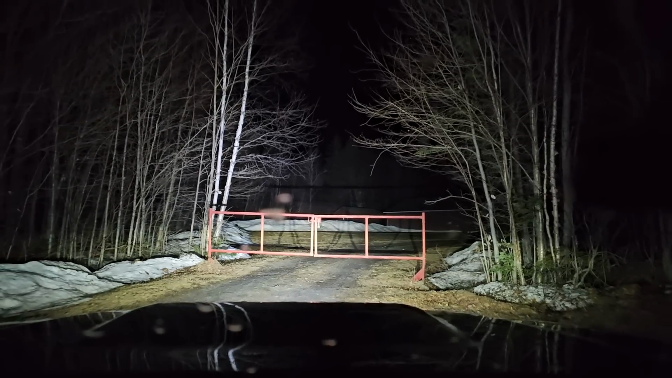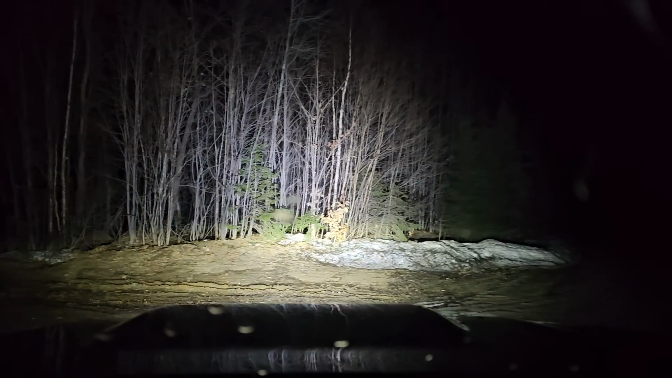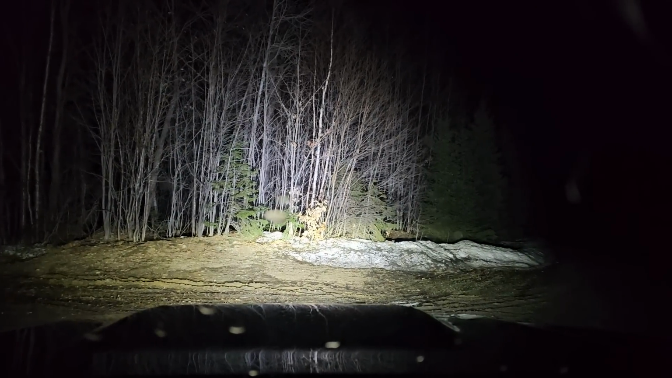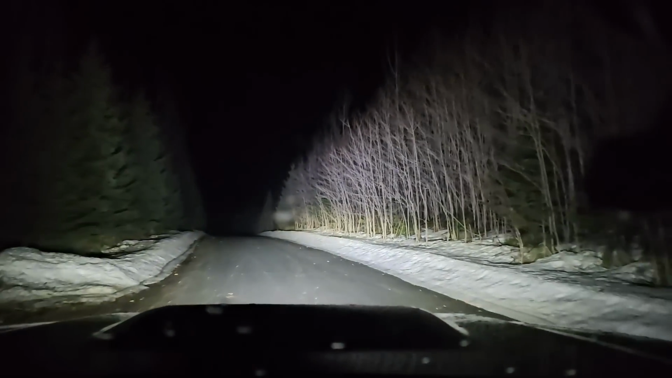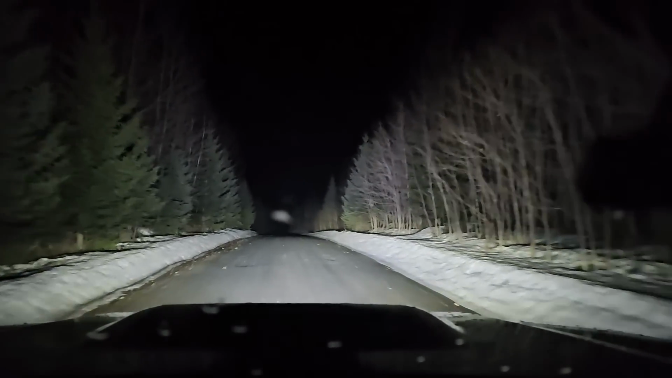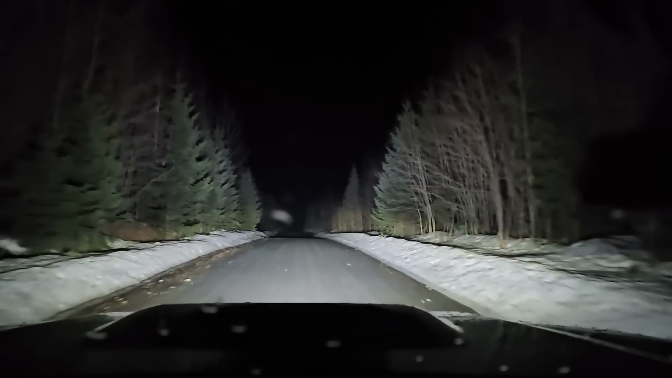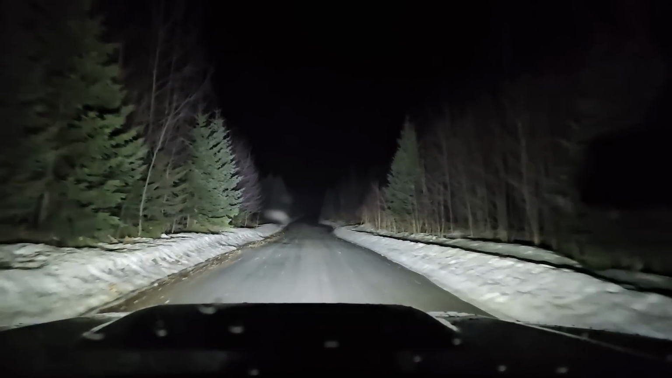I guess they didn't plow all the way down. Okay, that's actually the park ranger station there. So that's why they plowed down to this point. So I guess if we did crash on this road, somebody's gonna find us. I had the perception we were a lot further than we really were.